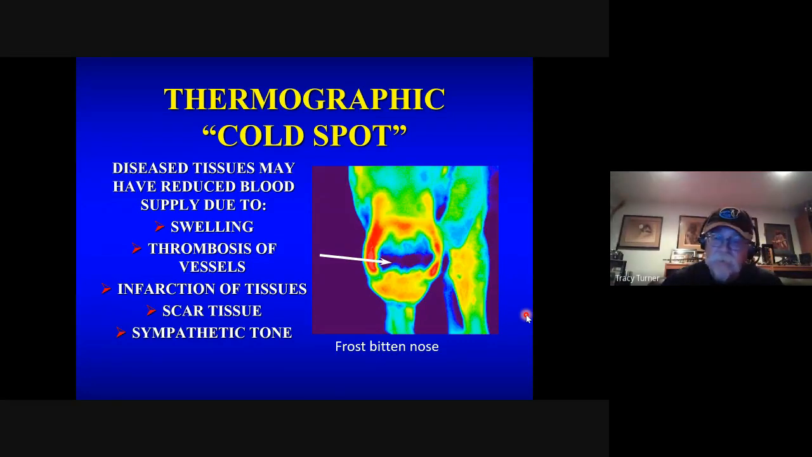It goes under various and sundry different names, but it can be called Raynaud syndrome, reflex sympathetic dystrophy, and today here in the States, they have new names for it, complex regional pain syndrome. And it's associated with increased sympathetic tone due to any number of causes, but it's a common issue for human workers.